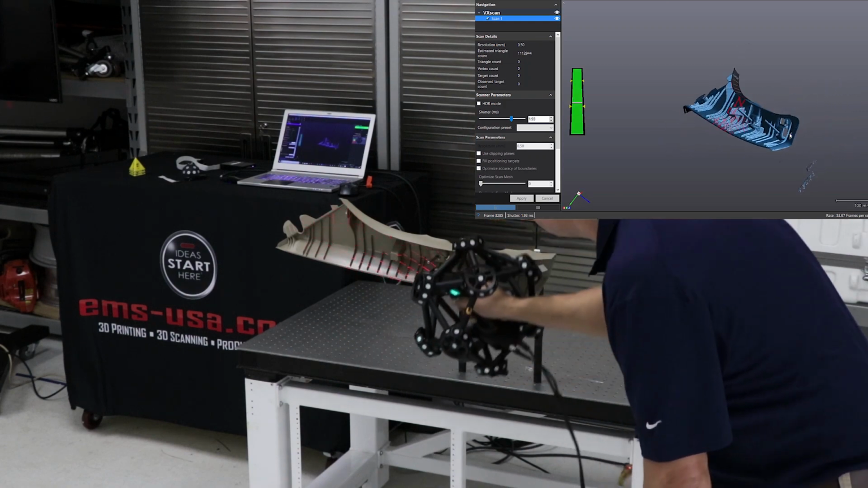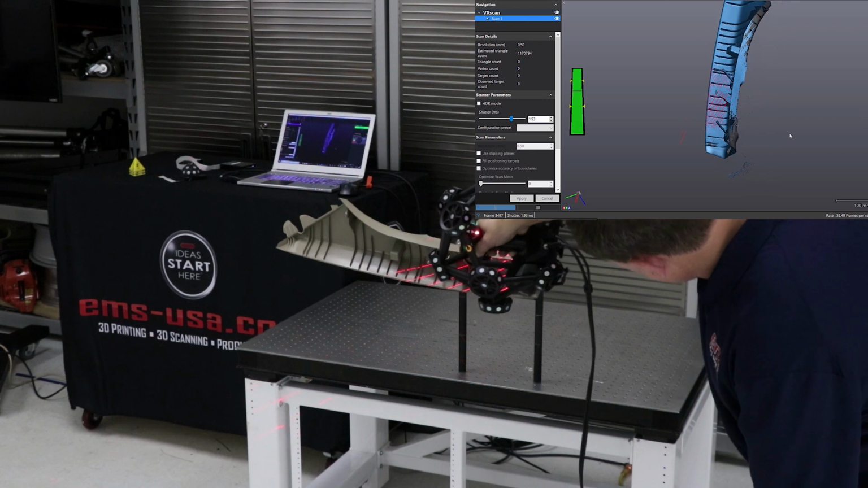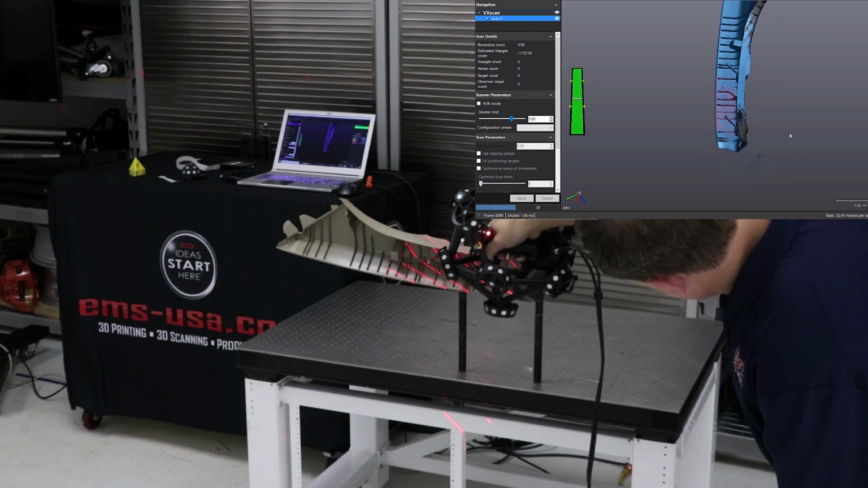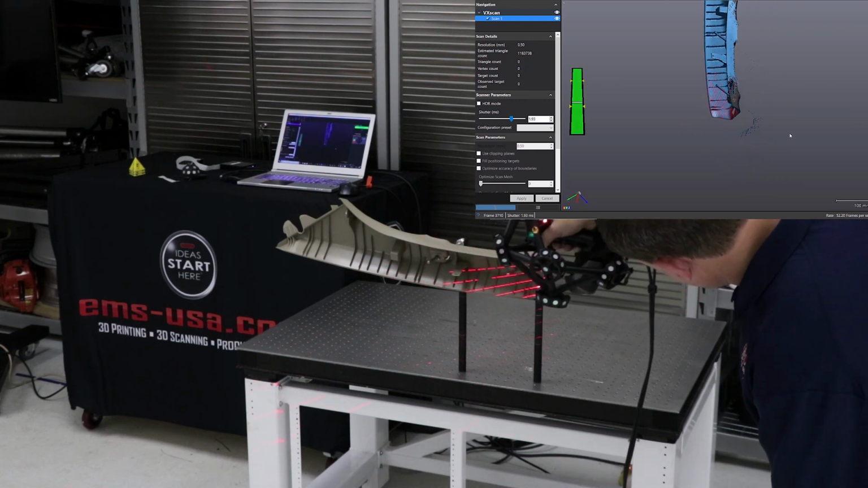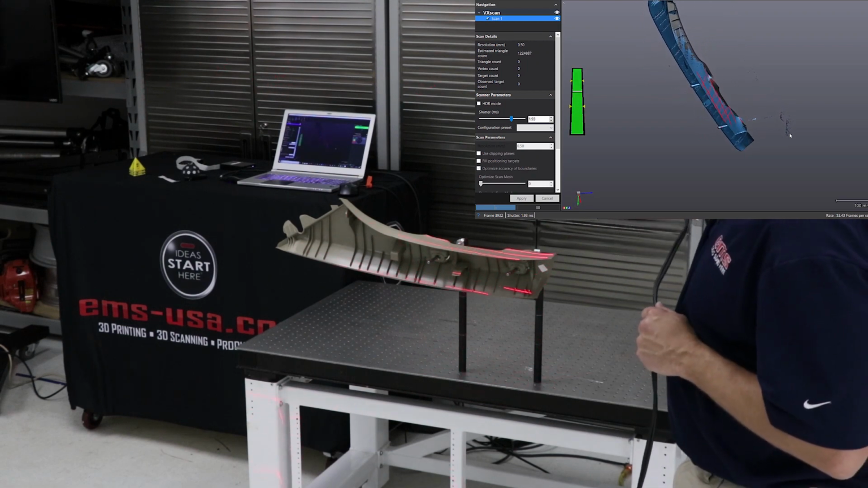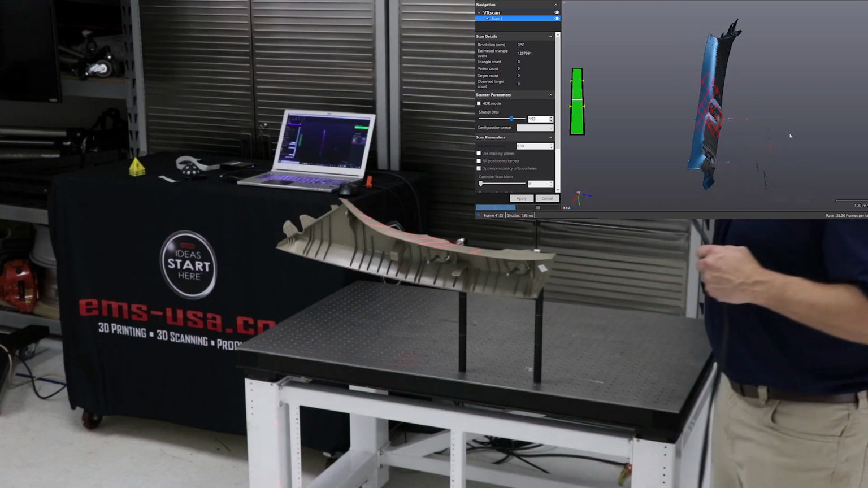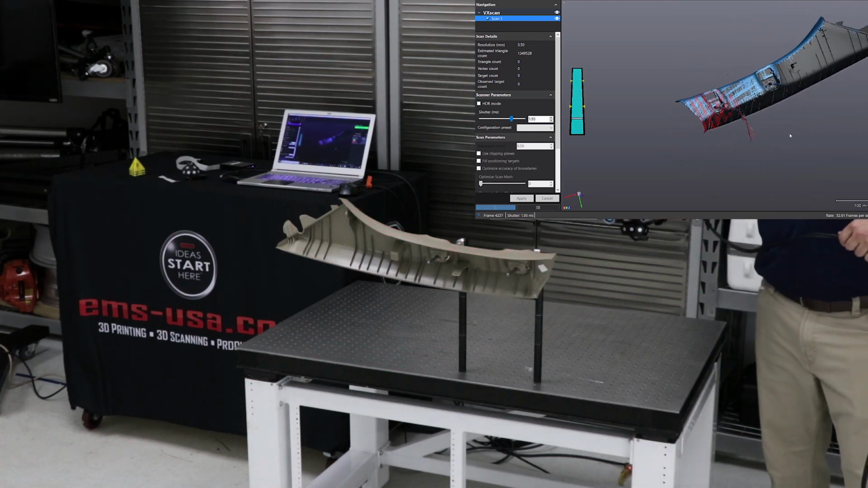And basically both of the sensors, both of the cameras on the head there, have to see the laser lines as they hit that surface. So it's just a lot of moving back and forth, going from that single line mode to the 14 line mode, and really just working your way around the part.